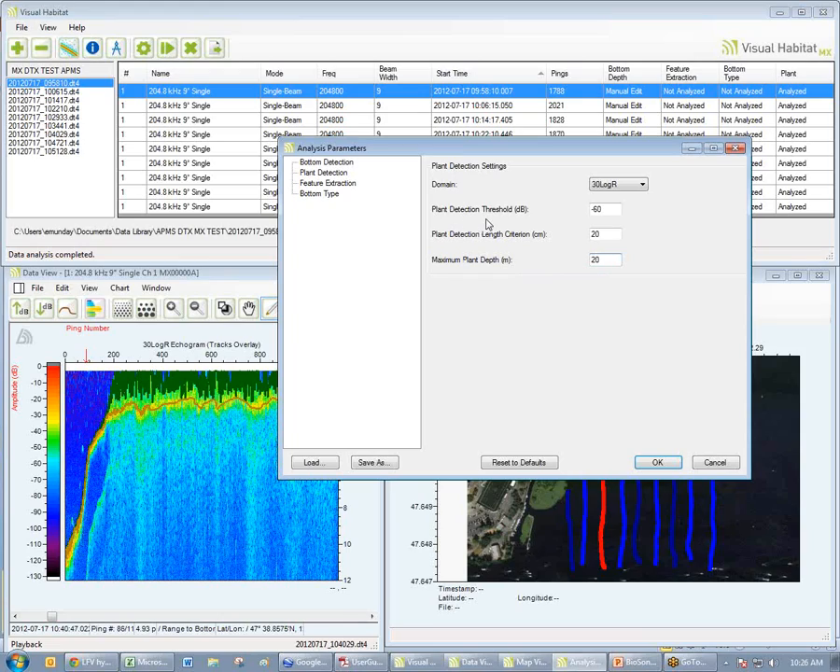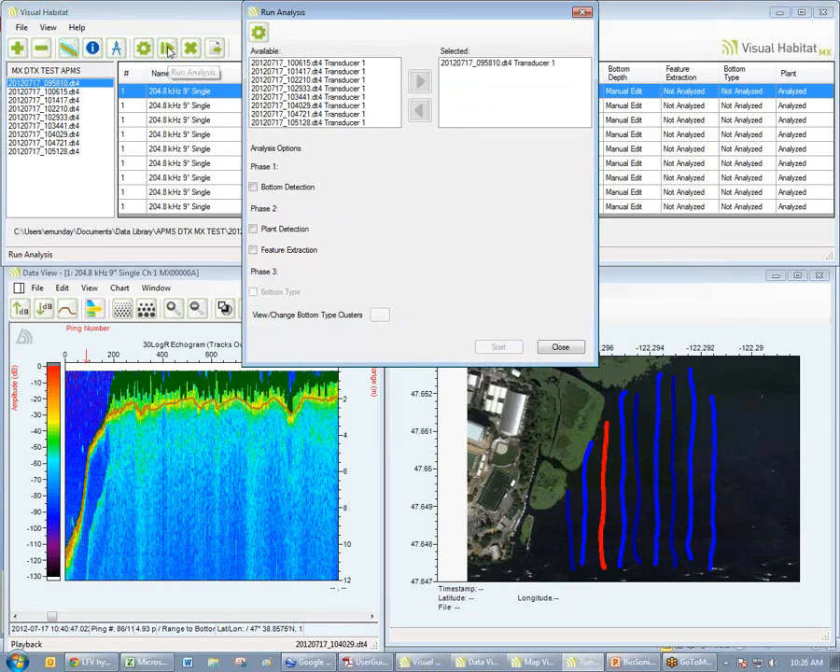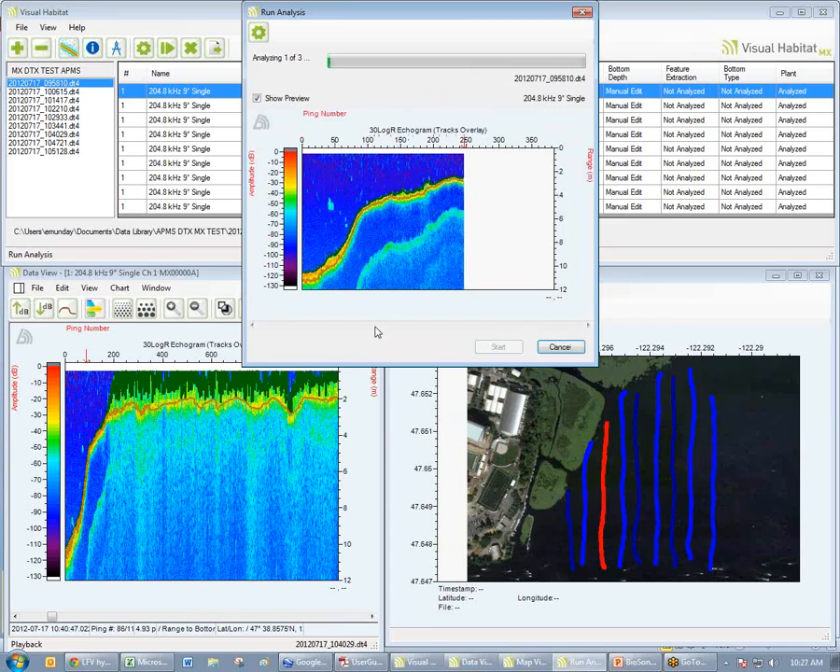Okay? So just a few settings, a few moments. We're configuring the analysis for plants. We say OK. Now we run for plant detection. Again, I'm only doing one file. But if I want to add more, I simply select them and drag them over. So let's do 3 files. We're doing plants. We start.